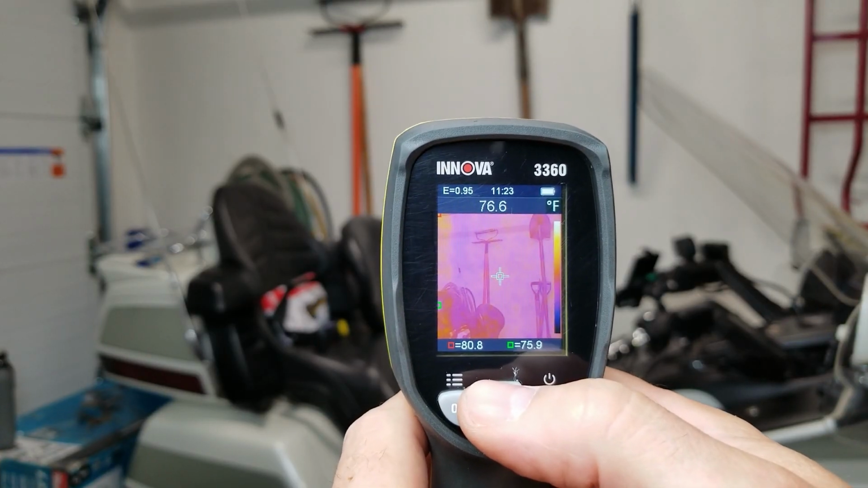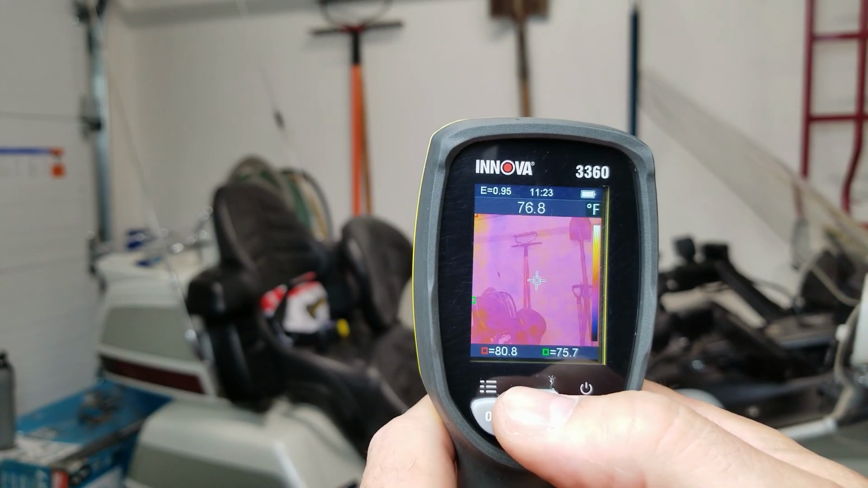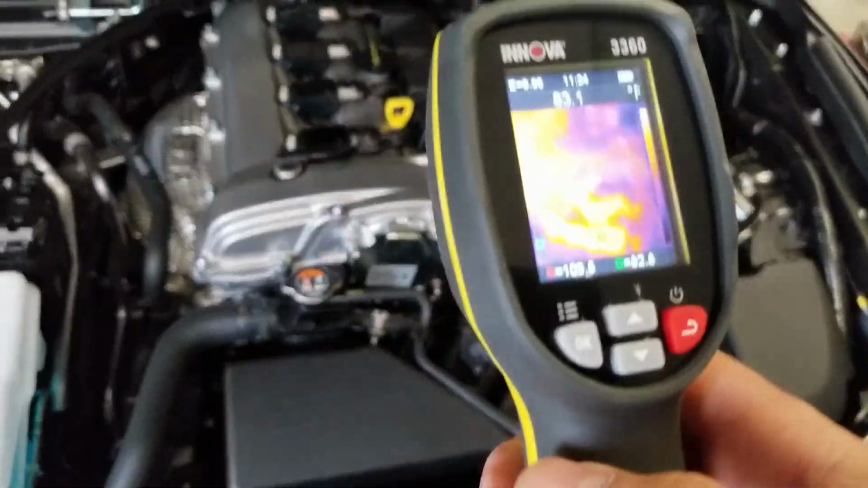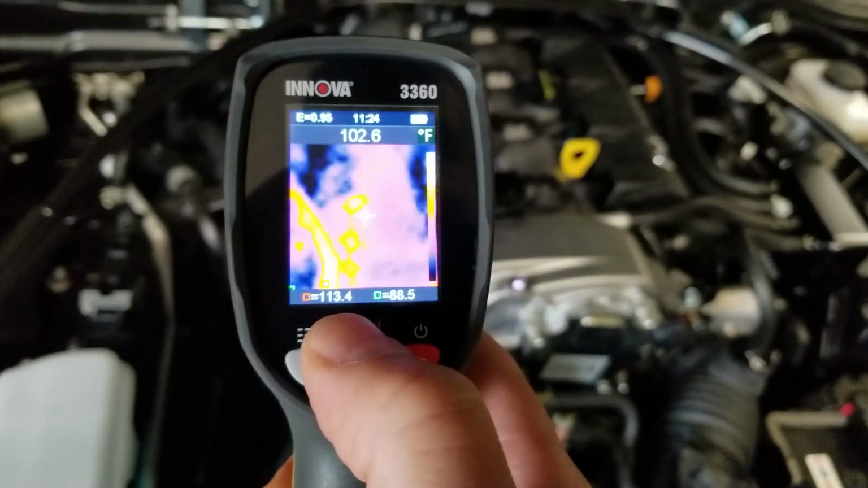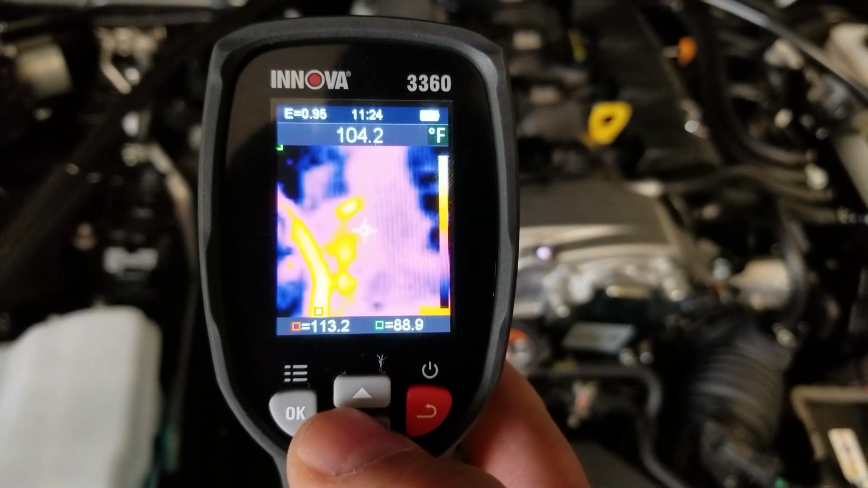There's another mode where you can overlay the actual image over the infrared so you can get a better idea of what it is you're looking at. So let's have a look at my car here. I just started it up for just a few minutes. Now I can change the amount of infrared versus visible light in here. So there's my visible light only, and we'll get infrared only.